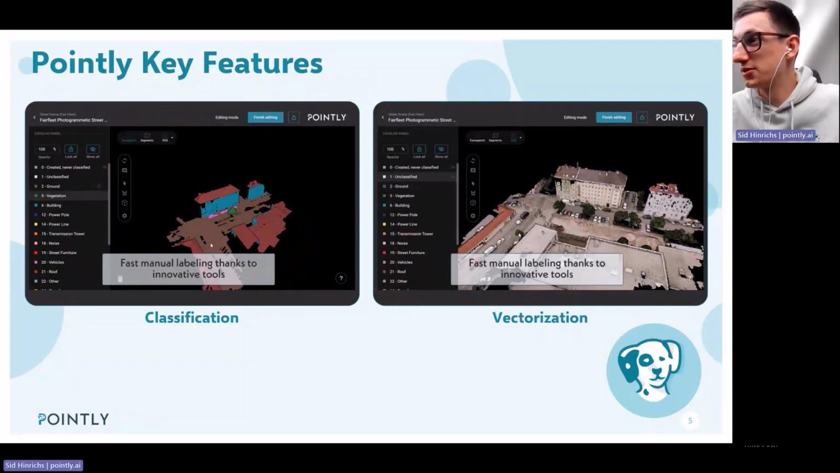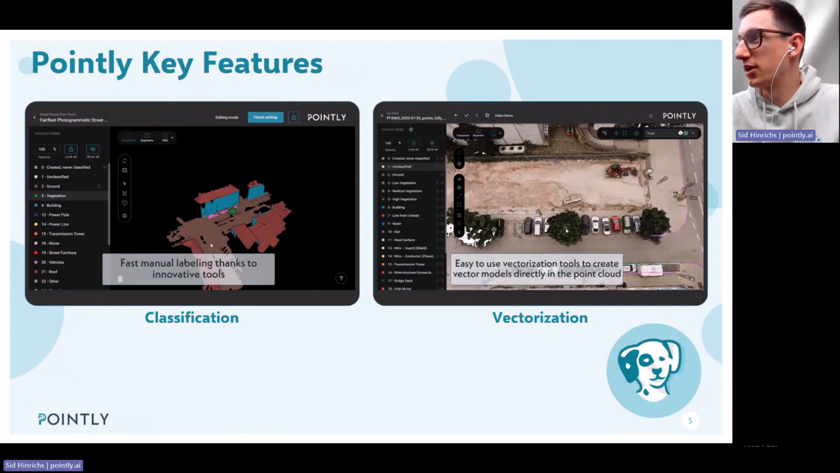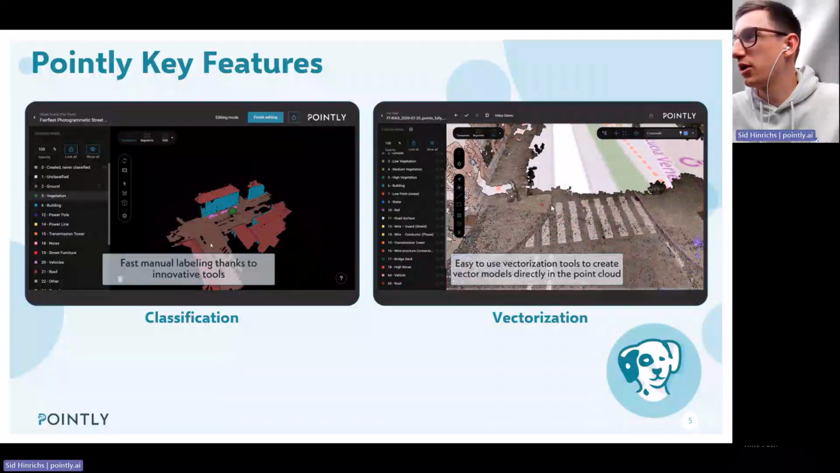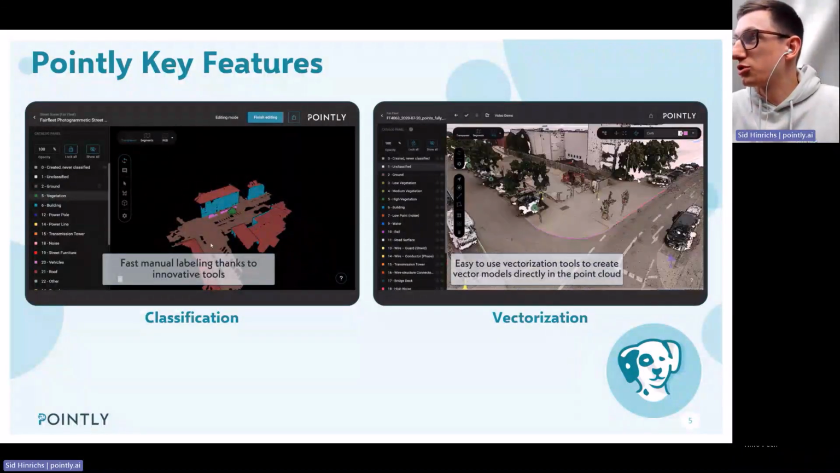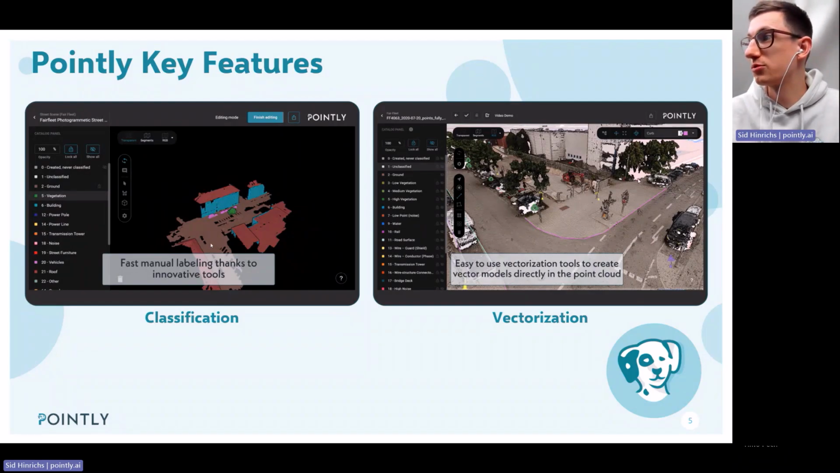The second part on the right side is the vectorization. That's actually a different approach. We can add point features, we can draw polygons around objects, and we can draw polylines. So this is a different approach. We add another layer on top of the point cloud. We do not directly work with points as for the classification, but we create new features which can be exported as their own dimension or data type and can be imported into other tools immediately.